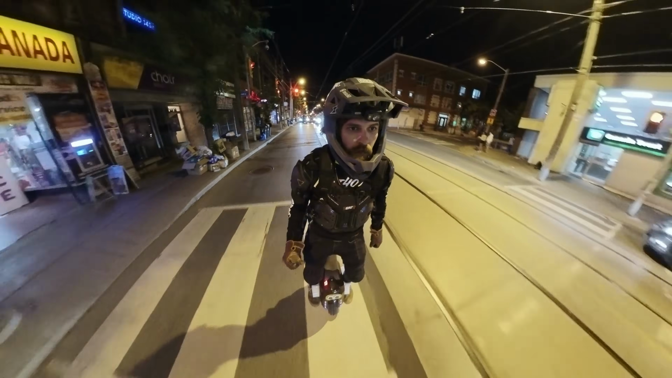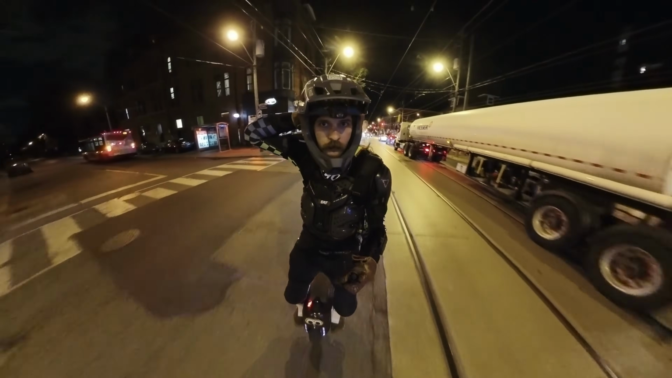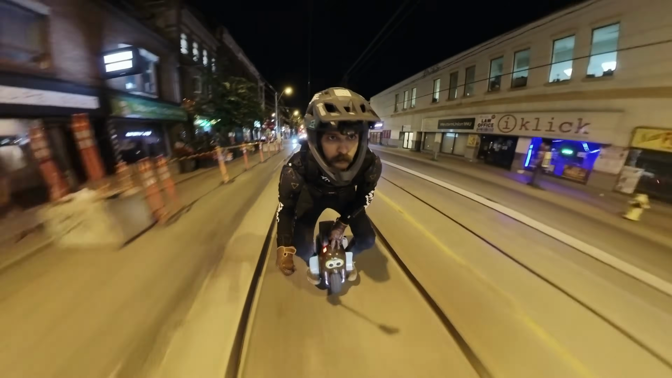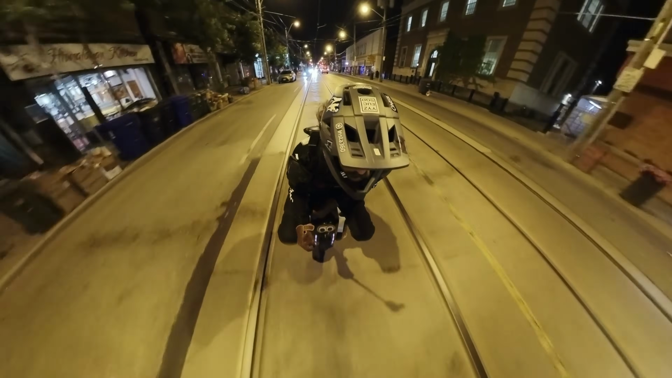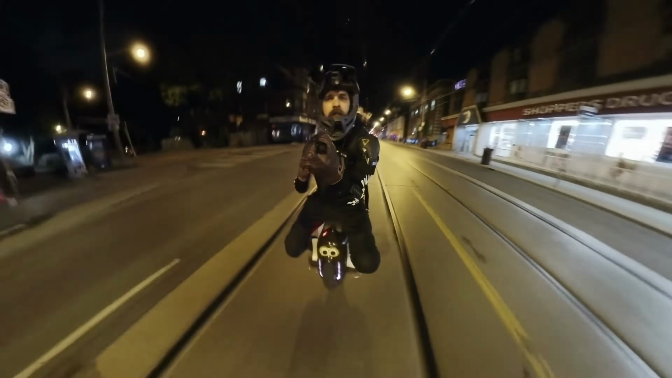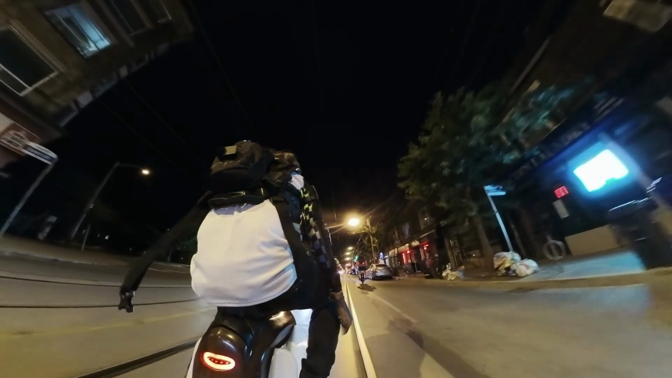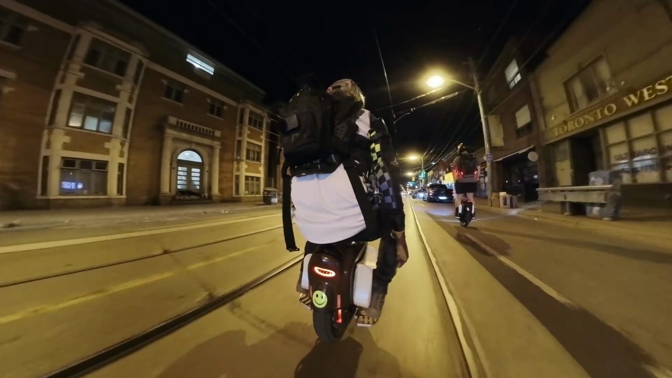All right, so now we're cruising along, I don't know, Bloor Street. I'm so bad. I would be the worst Toronto tour guide. I've lived here almost 7 years now, and I'm just terrible with the street names. So I trust the other guys when we're out here riding, and I just keep up with them, ride around. Again, I'm terrible with the street names.